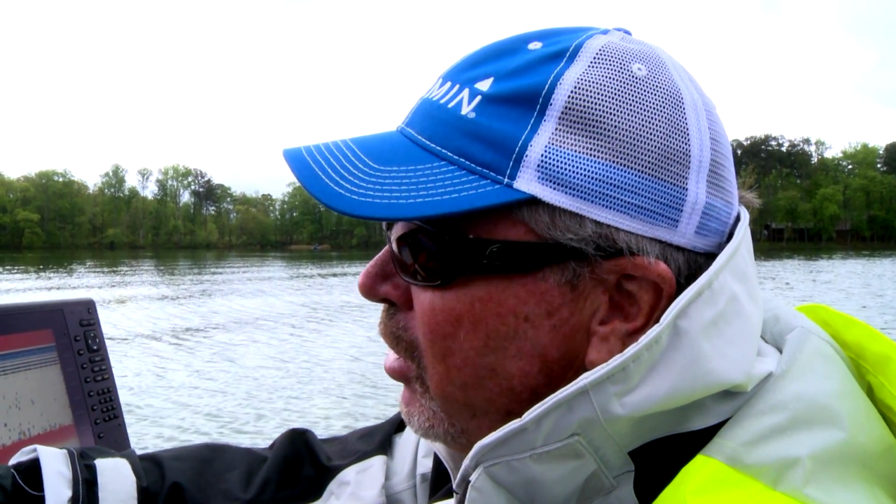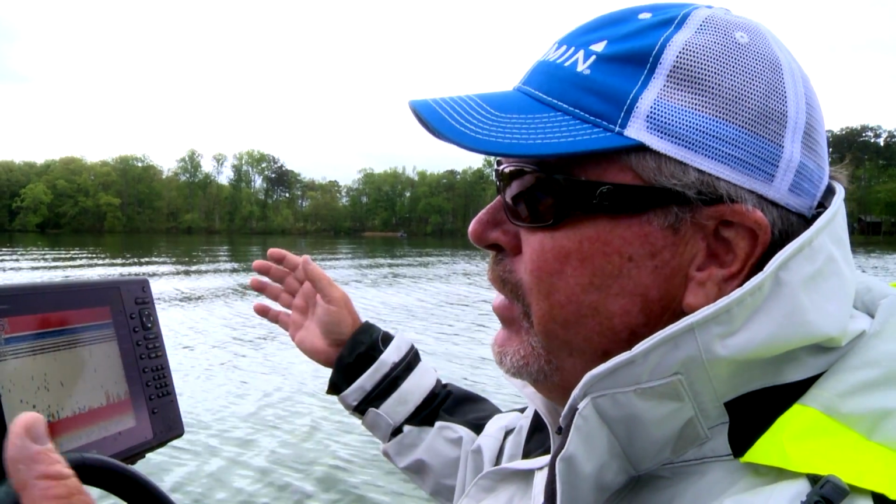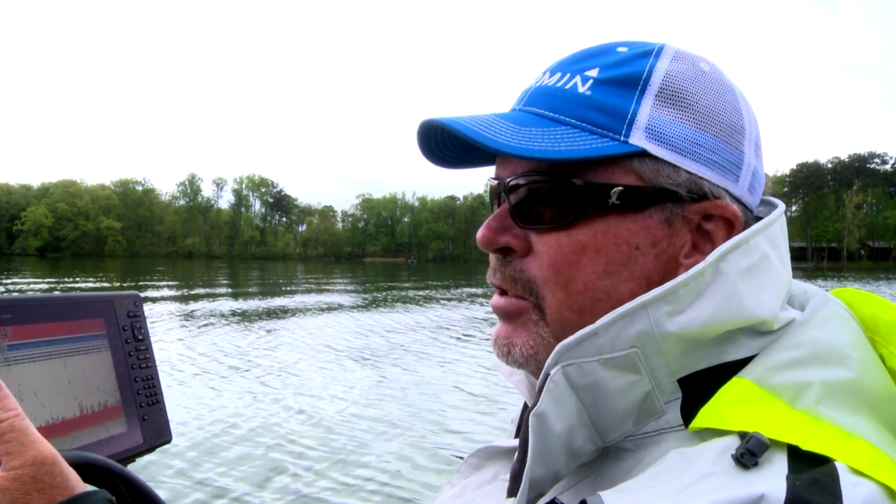I'll find a contour line that I want, you know, a depth basically, and then I want it to stick out in the middle of something. I want it to pull those fish out, so if they're at 2, 2.5 feet, they come all the way out here in the middle where it's 2.5 feet, as opposed to going all the way to the back where it's 2.5 feet.